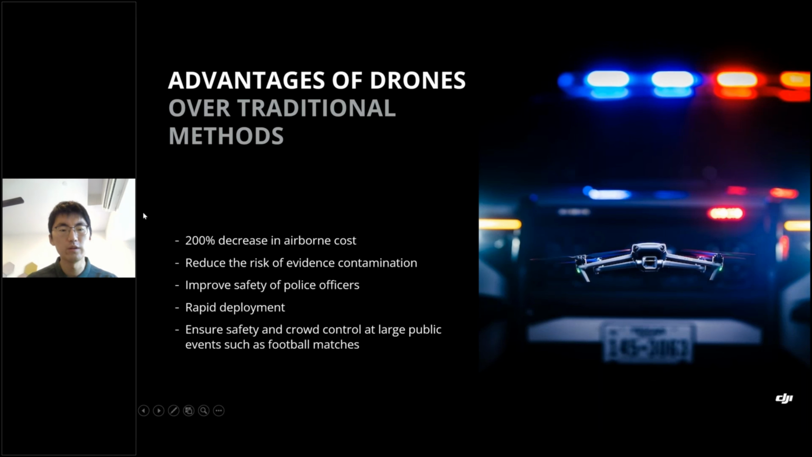So, and also to reduce the risk of evidence contamination, especially as some law enforcement activities are in very dangerous areas like mountains or other dangerous locations. So we can also improve the safety of the police officer. And most importantly, we can ensure safety and crowd control at large public events. Later, there will be one case study from the Belgium police.